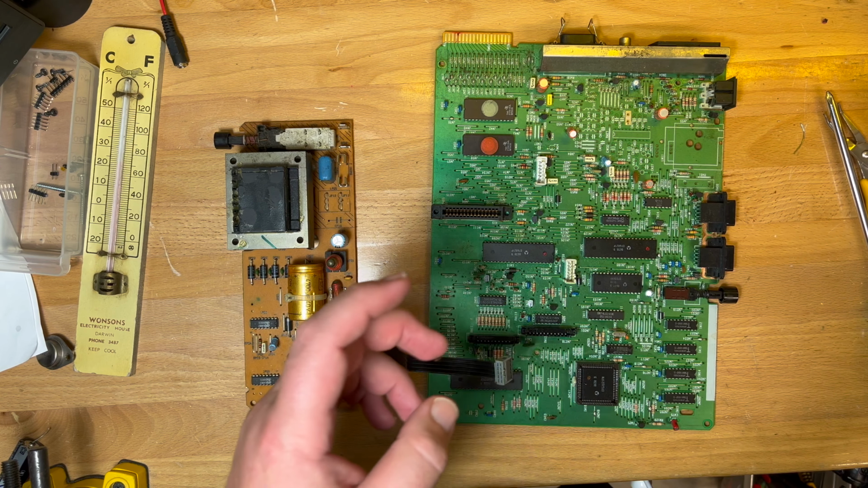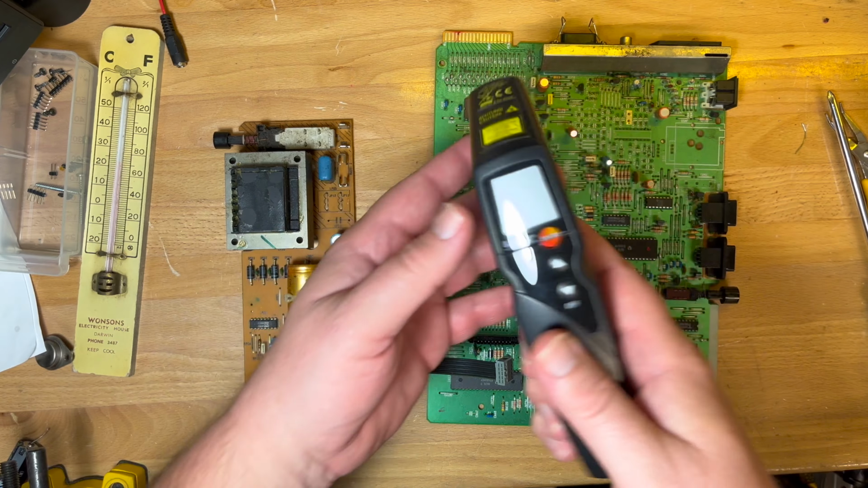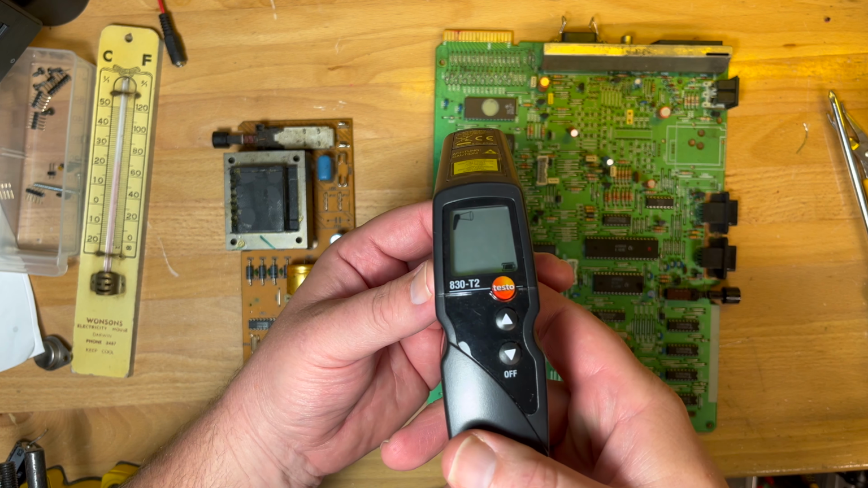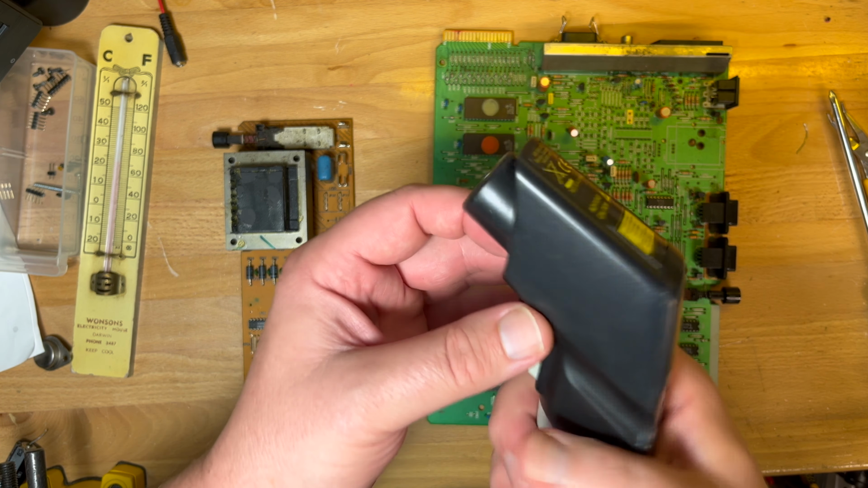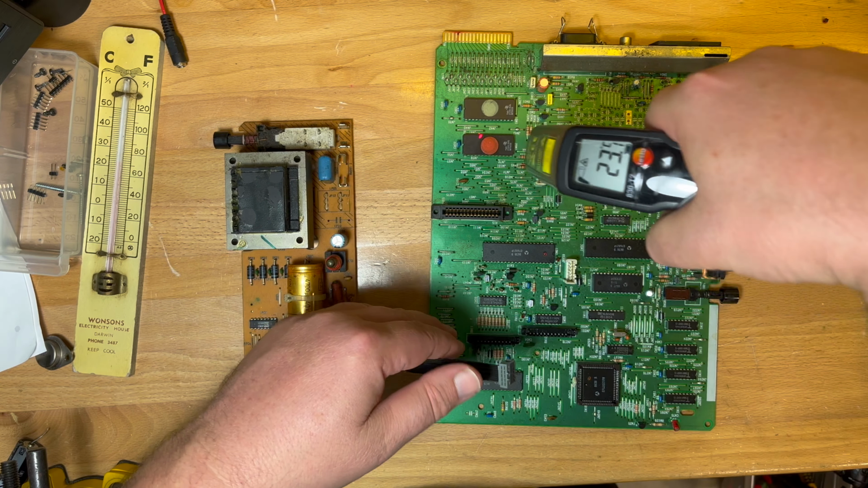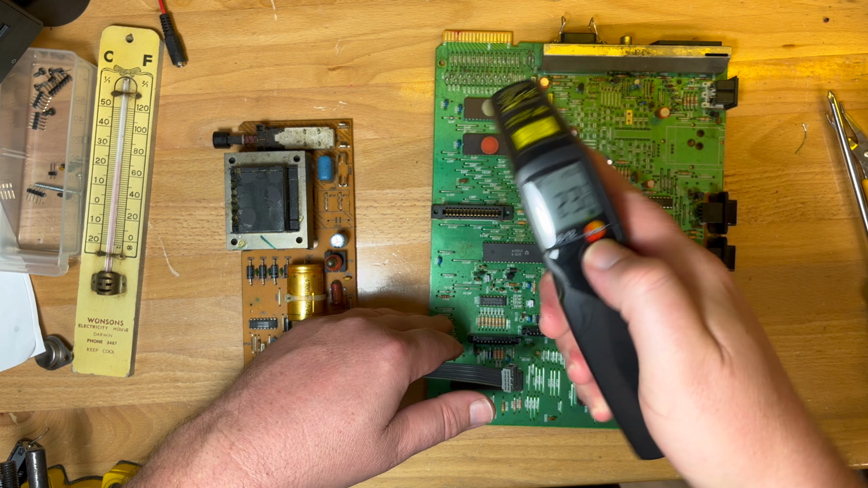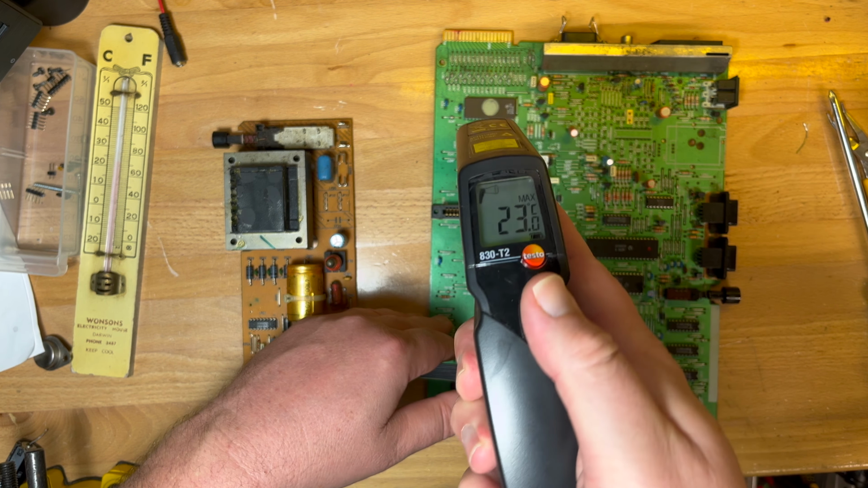As you know, I like to measure temperatures and try and reduce temperatures on board. So I've been using my trusty little digital thermometer here. It's got a little laser there where you can point it and get the temperature. So obviously everything's at ambient now, 23 degrees it reckons.